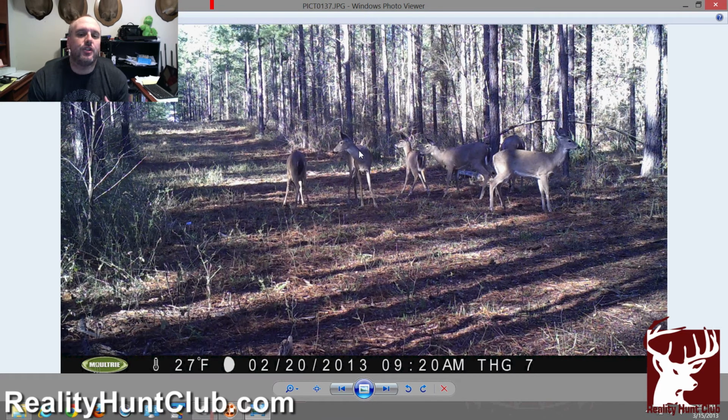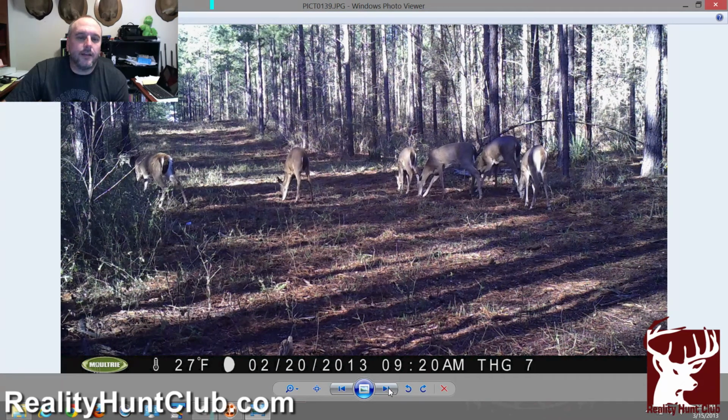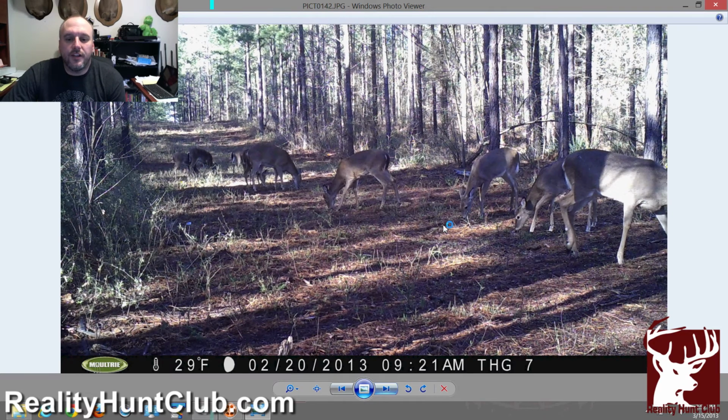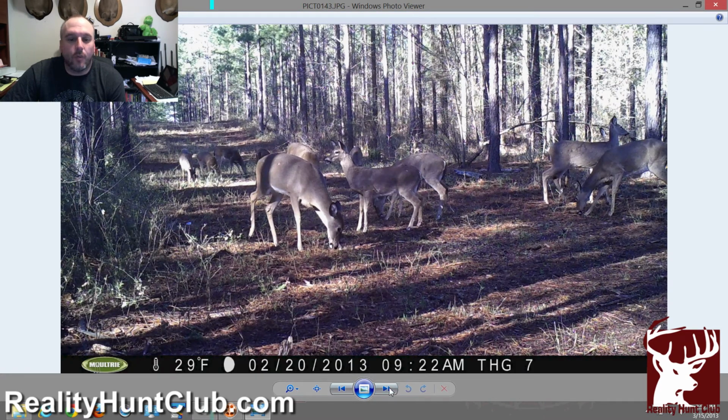So every year we shoot 40 does, it kind of hurts us, because if you think of the numbers, if all those deer have 2 fawns and you're only shooting that many, then your numbers are getting higher and higher. And we're seeing them. I mean, look at this picture right here, and you see all the deer on this spot. I mean, that's a ton of does on one spot.